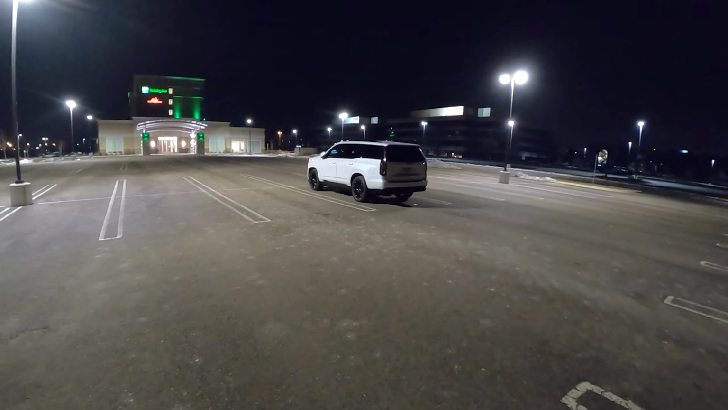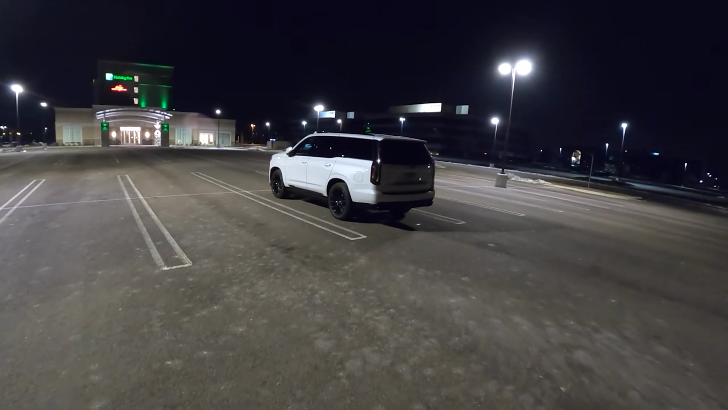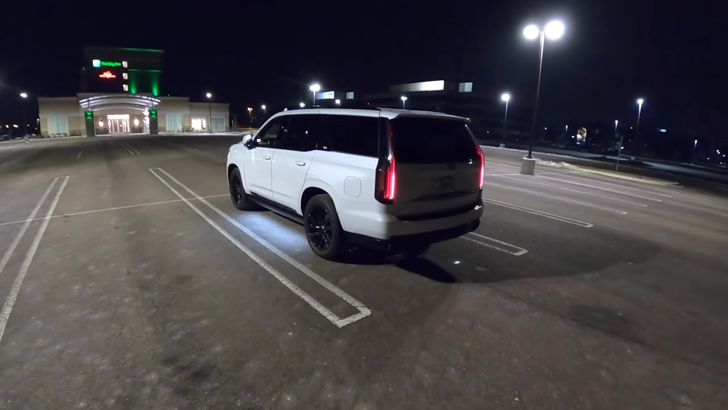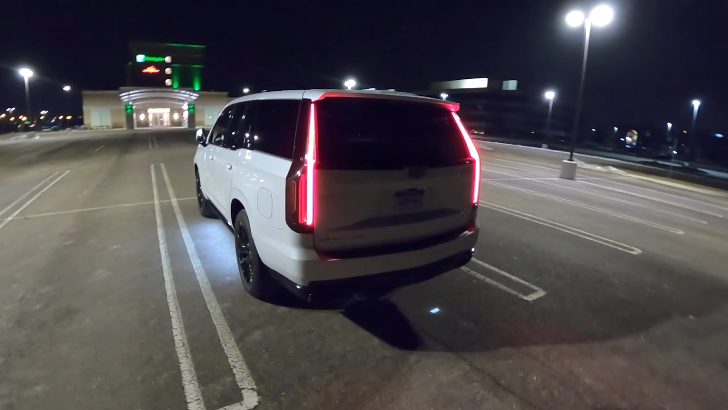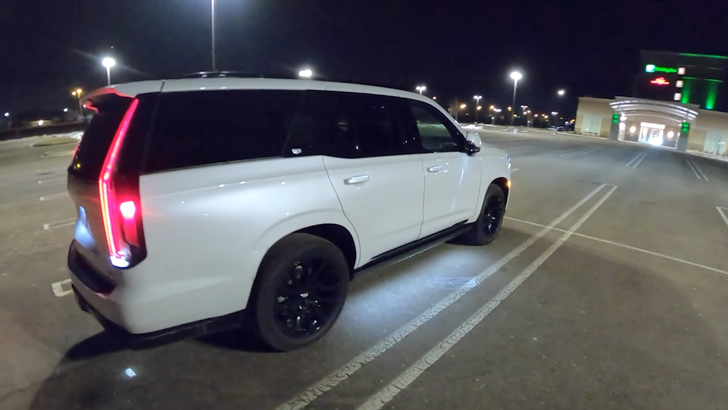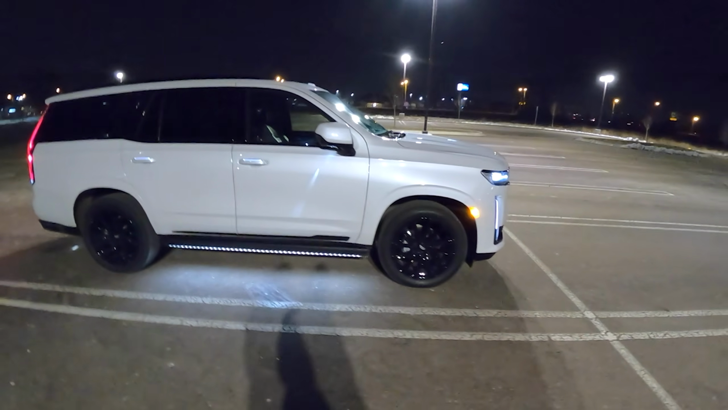Well guys, I figured if any vehicle deserves a POV night drive, it's the new Cadillac Escalade. I've already posted a full review on this car, but I figured it'd be a good opportunity to show you guys the lights at night, the interior ambient lighting. Look at this thing, it looks like a limousine from the side.